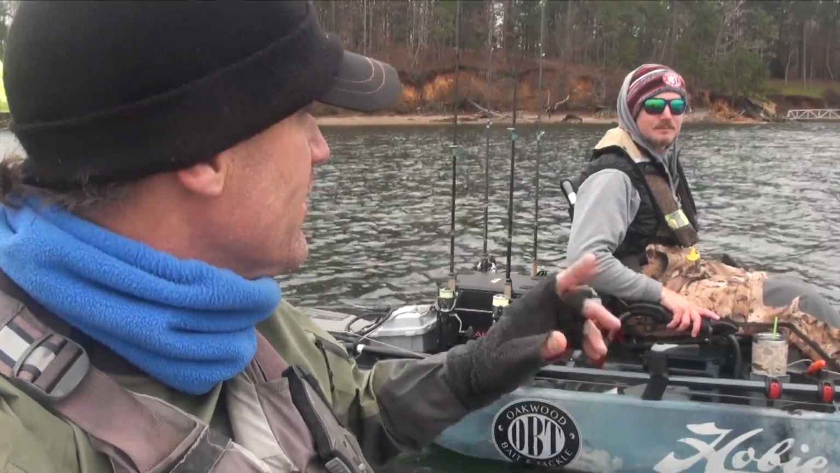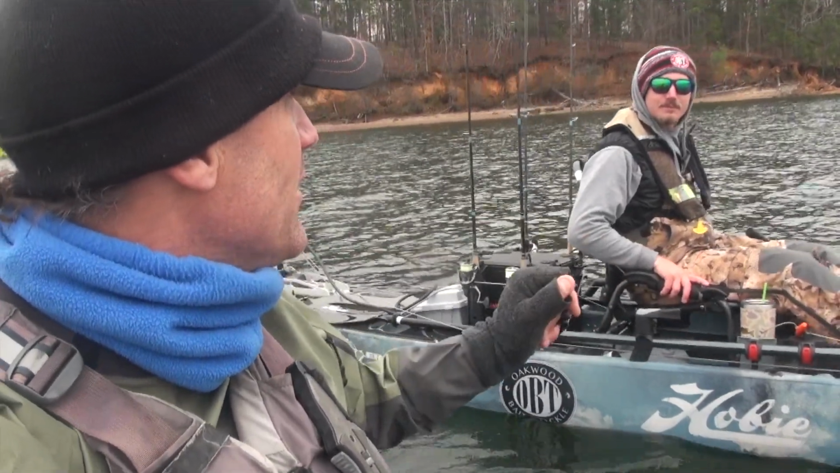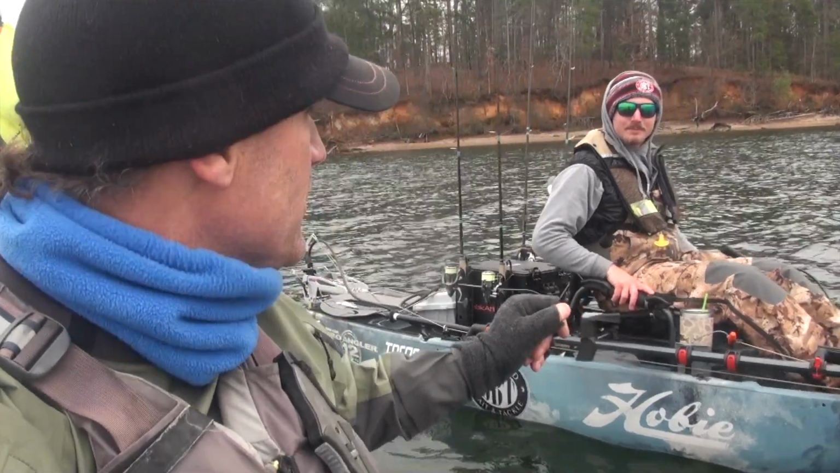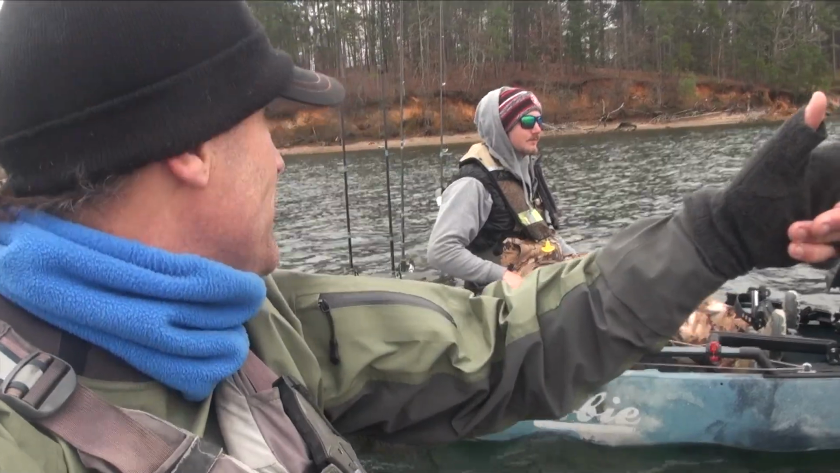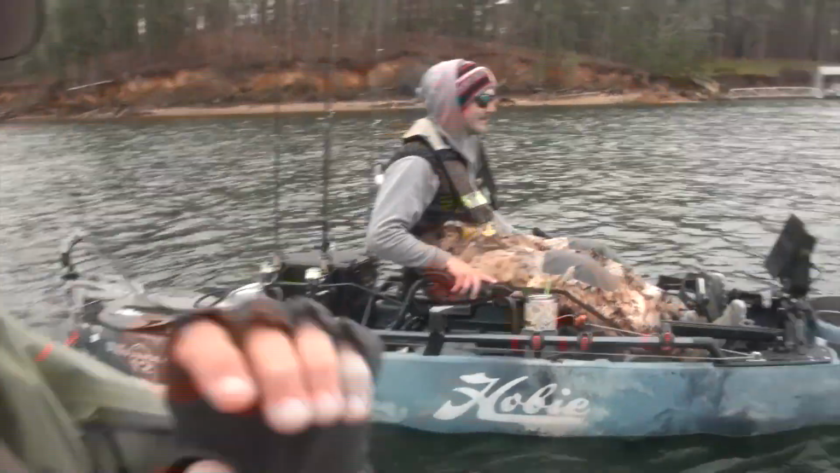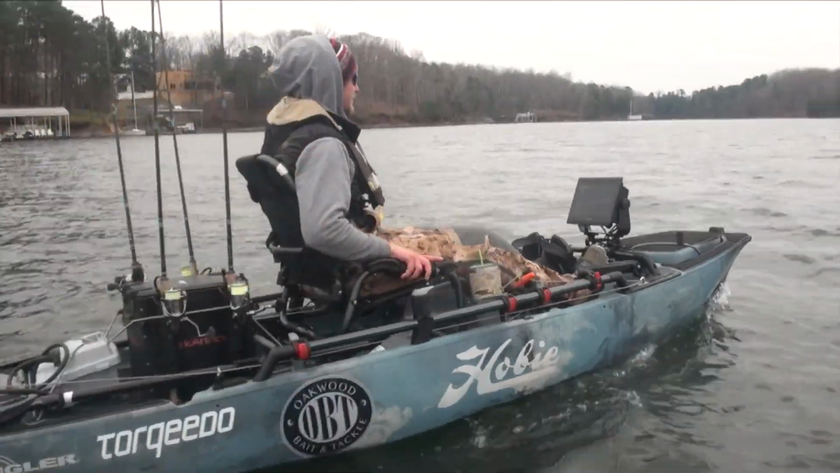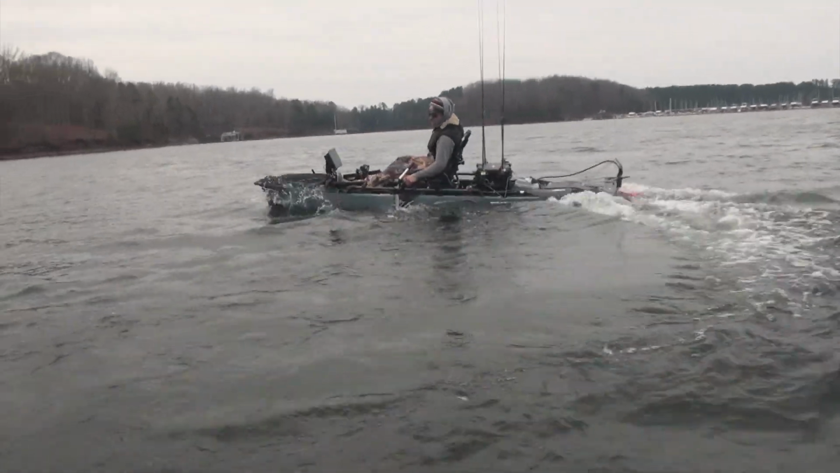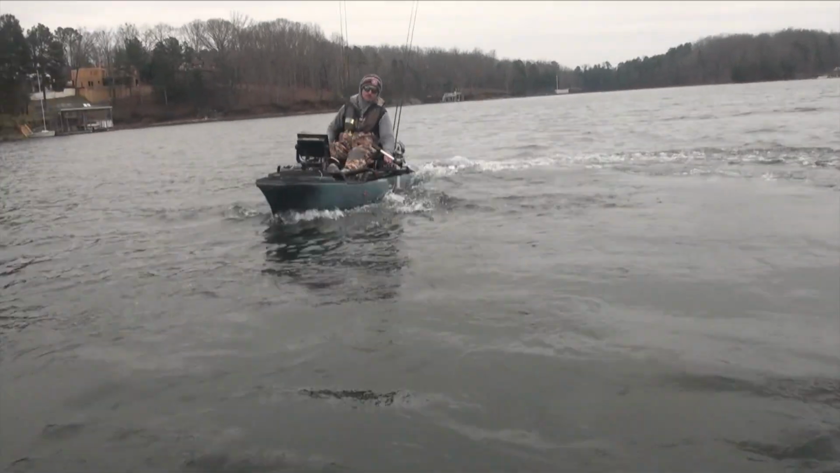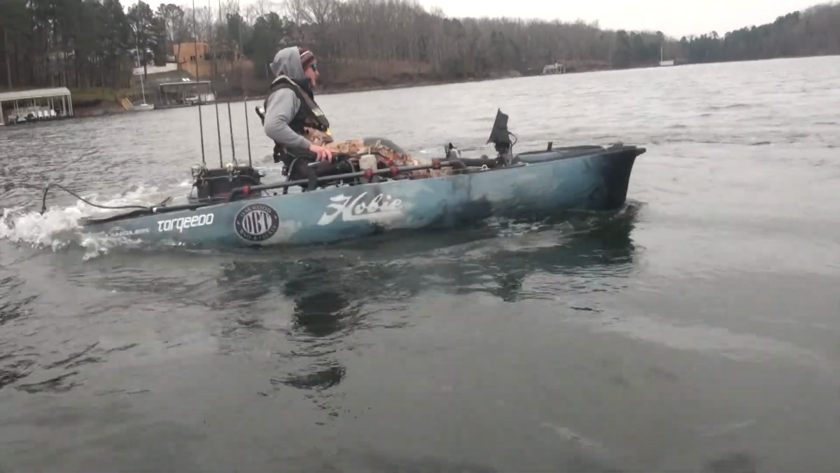I do want to have you do one more thing before we get going, just to show folks what the power of the Torqeedo Ultralight can do. Zoom forward about 20 feet and then rip some donuts. We'll see what that looks like with the foot control steering. Nice and tight. Looking good, man.